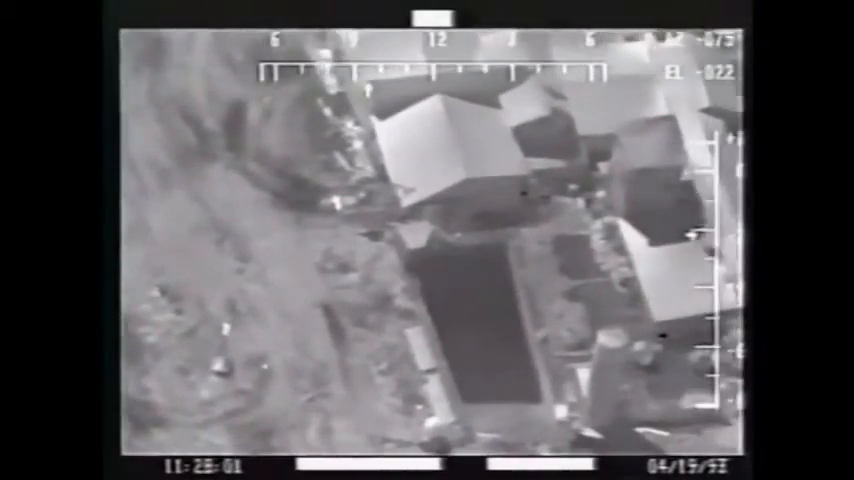As the tank crushes the roof of the gymnasium, gunfire can be seen streaming into the dining room from positions in the courtyard. I stopped counting after about 62 individual shots.